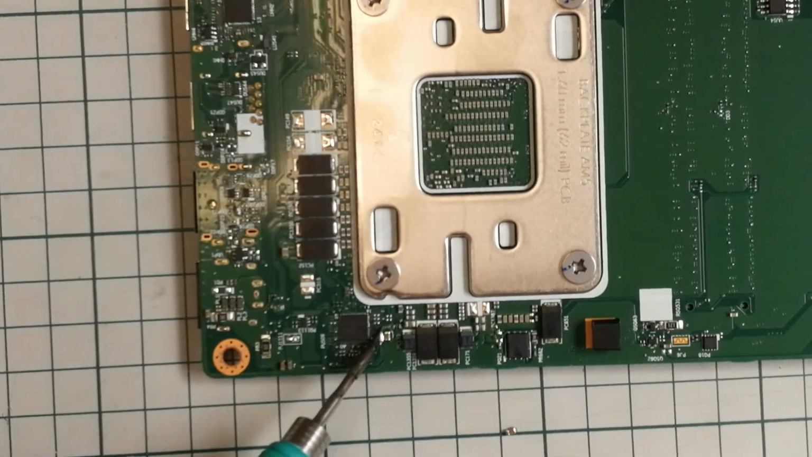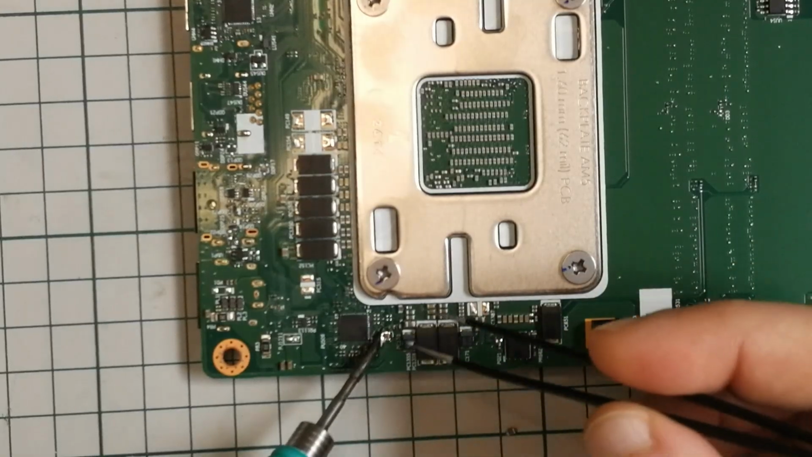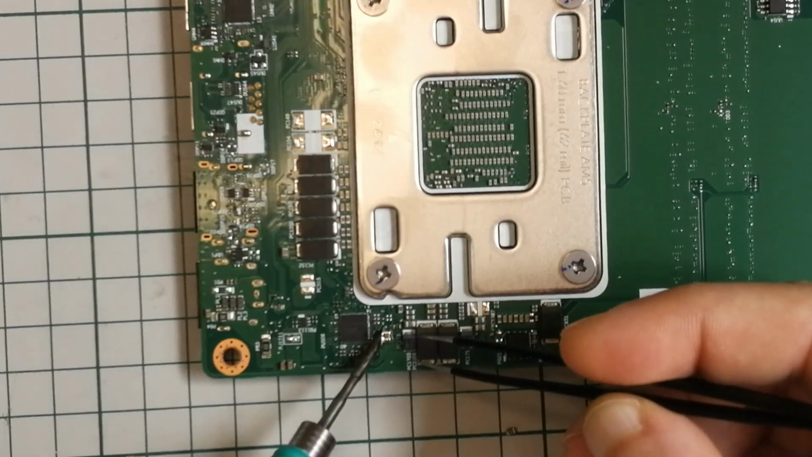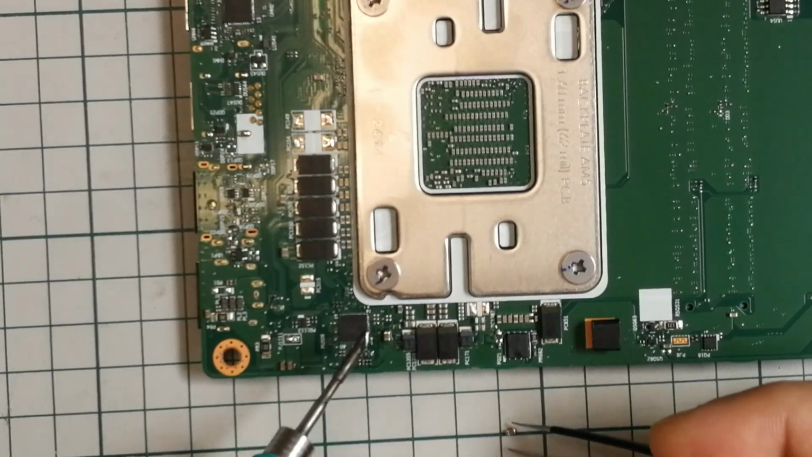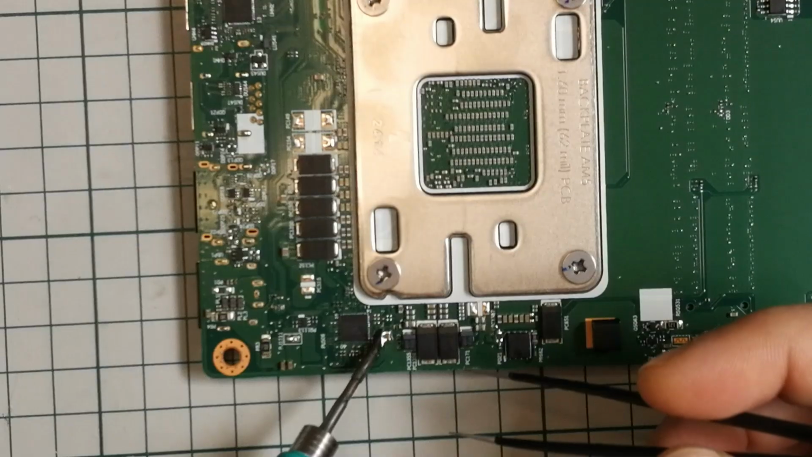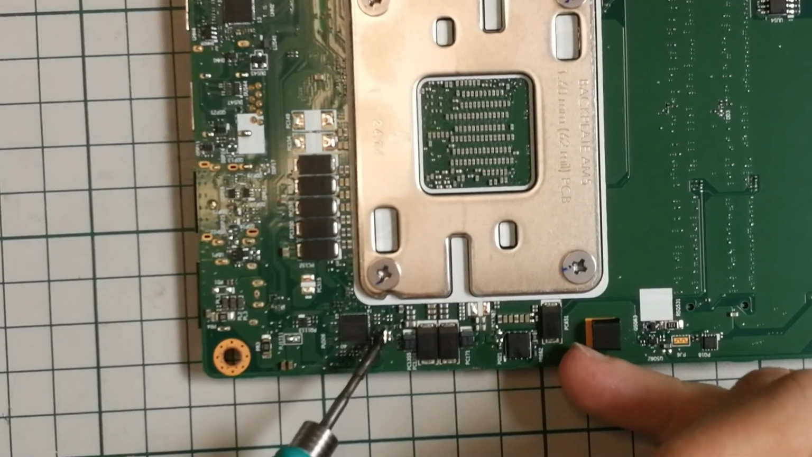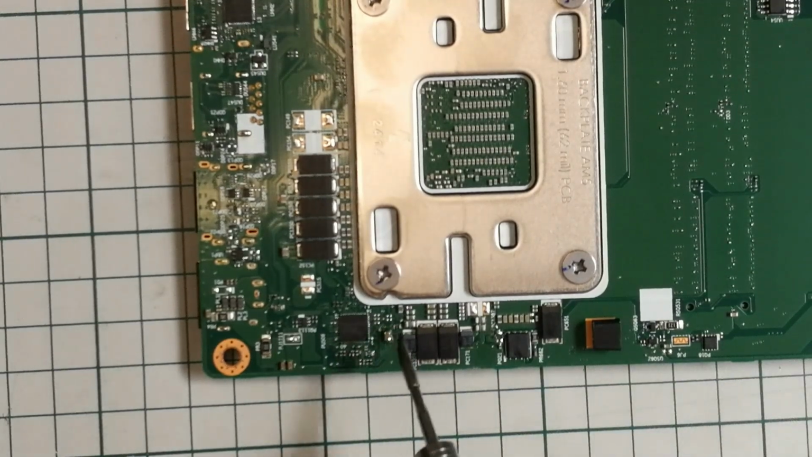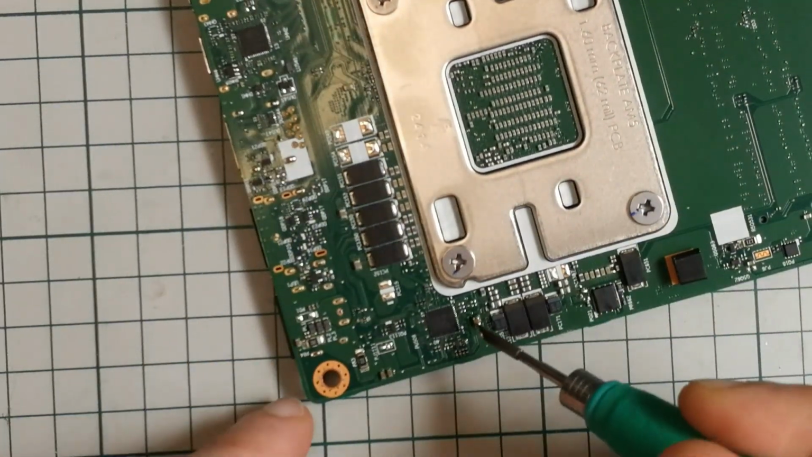And this still doesn't want to come off. Yeah, they're really stuck on the board. I was just imagining that I would slightly touch it with the iron. Come on, buddy. The board is moving. This is harder than I expected.